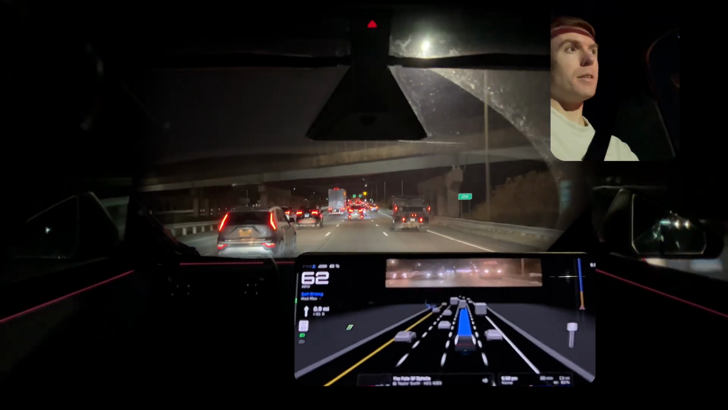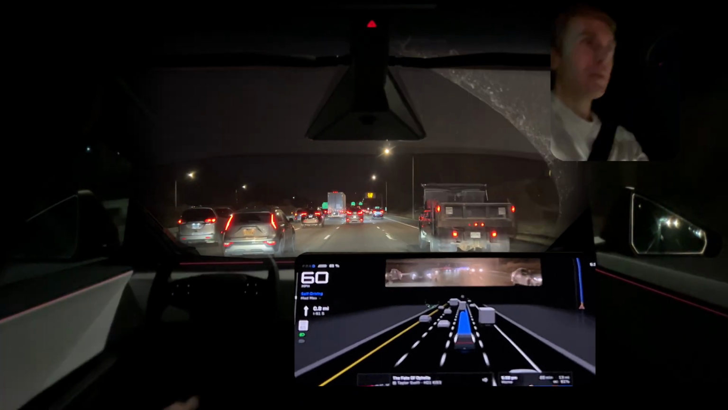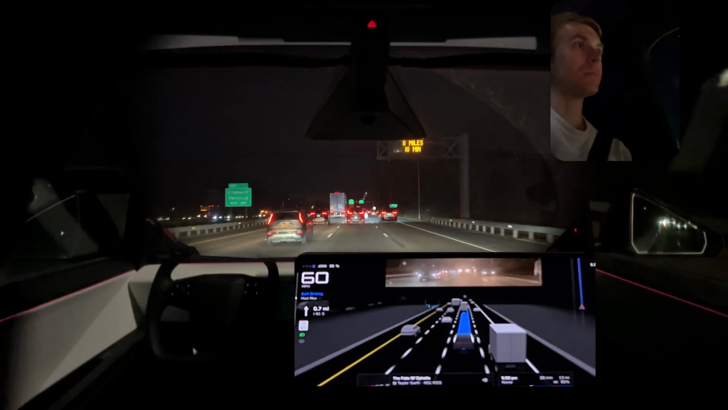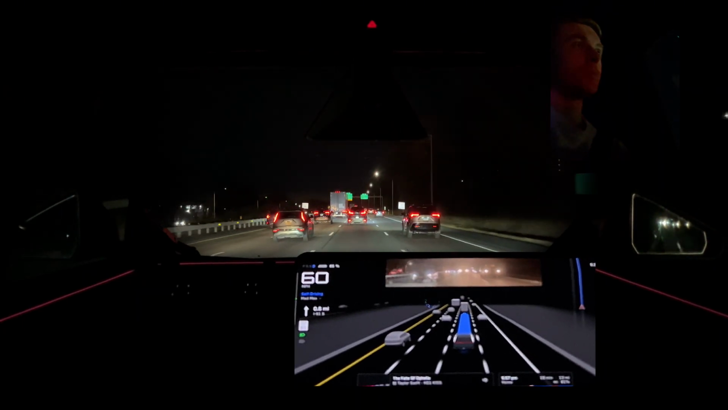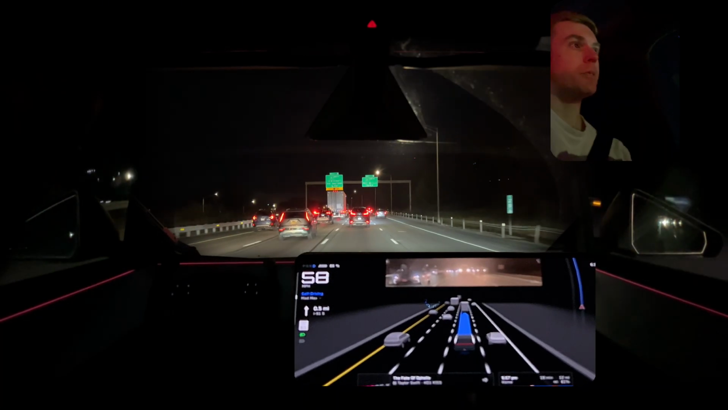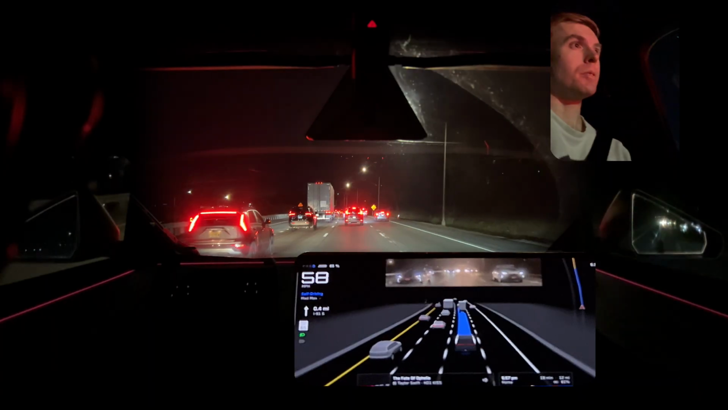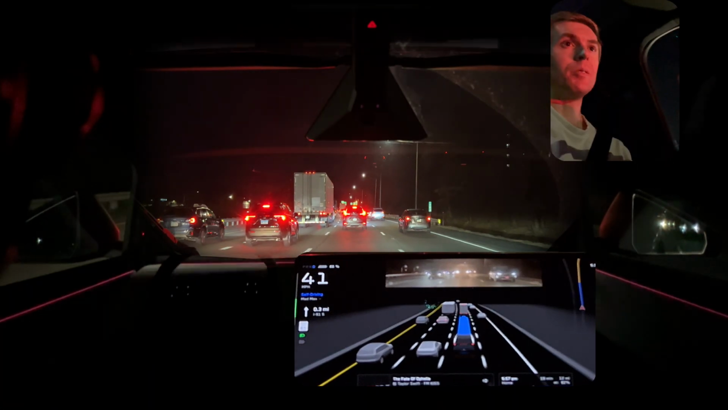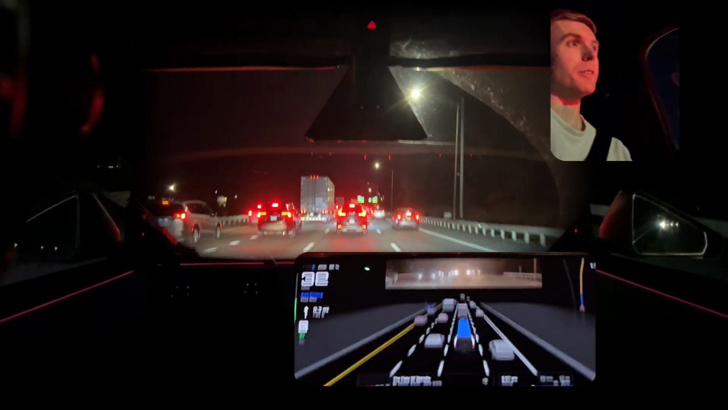So we're in the second to right lane. Follow distance. Very smooth braking.